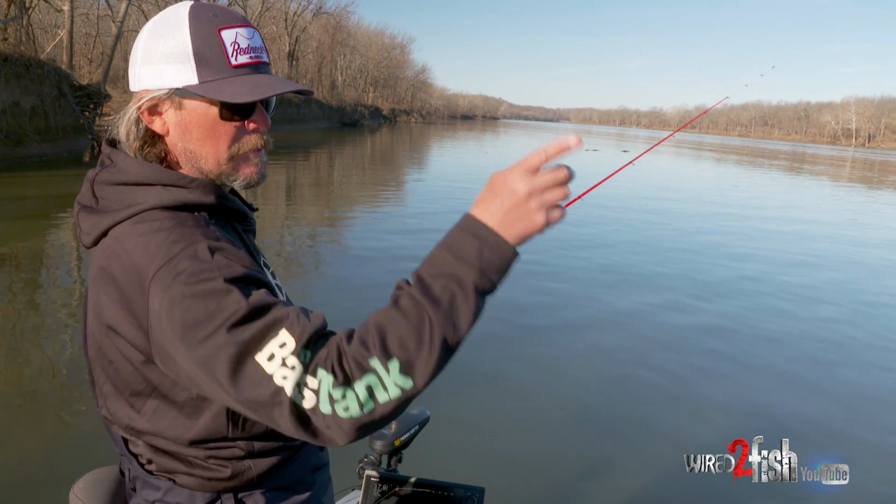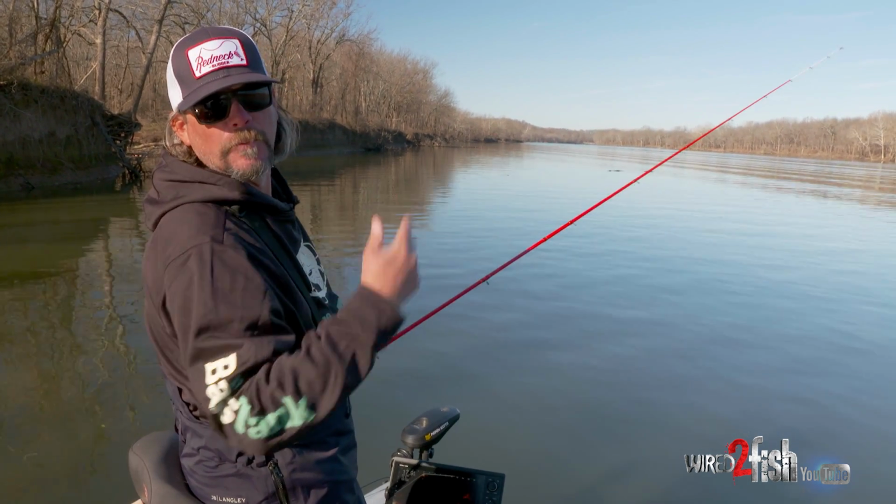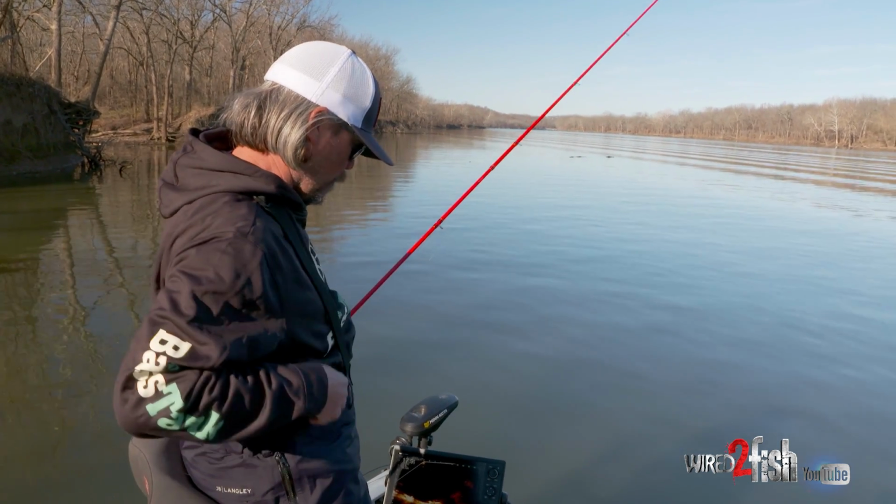A lot of people think it's the boat running by that scares these fish. That's not it. It's your boat splashing up and down from the wake. So don't get mad at boats running up and down. Just back off a little bit, wait until it passes, and then come up on them.